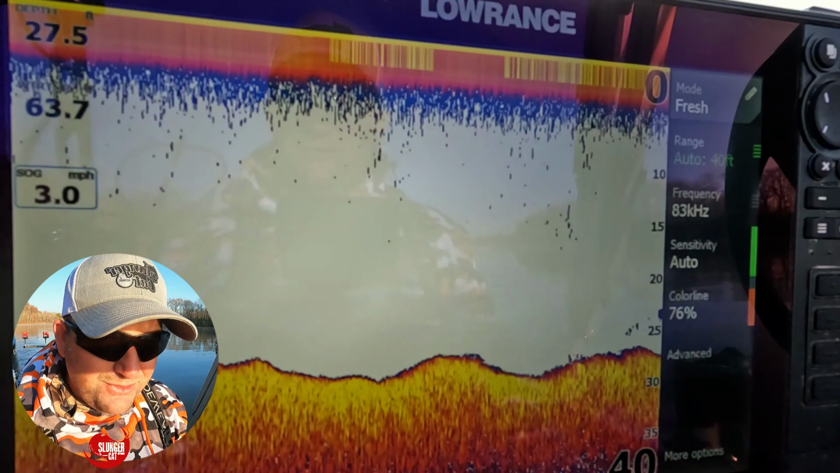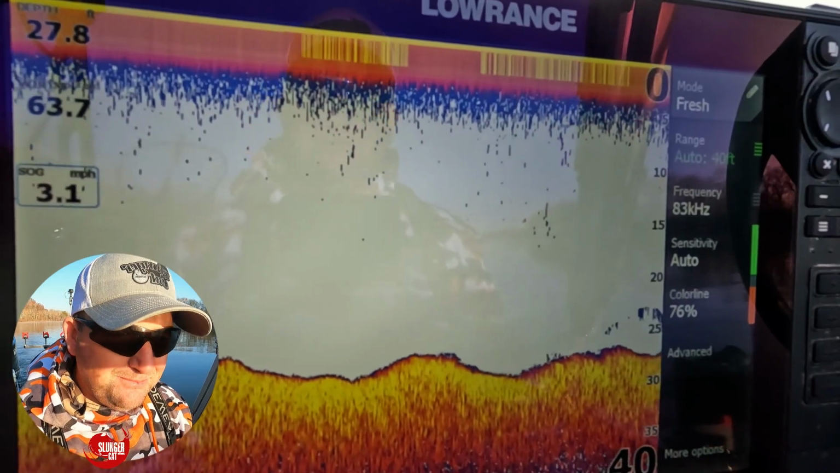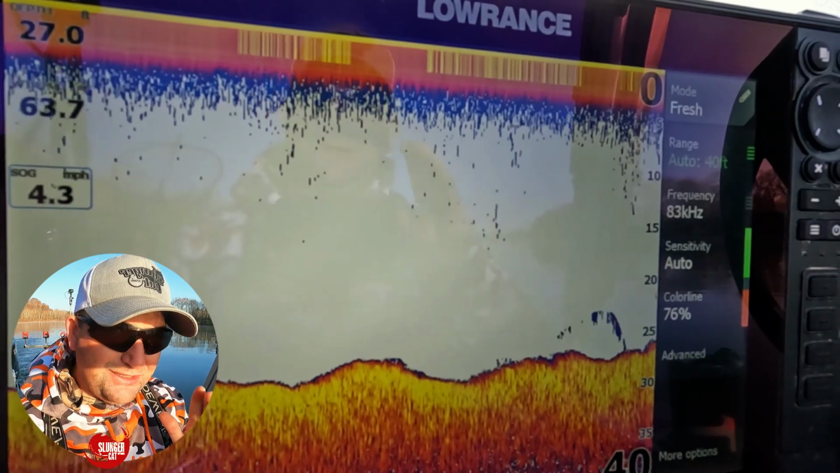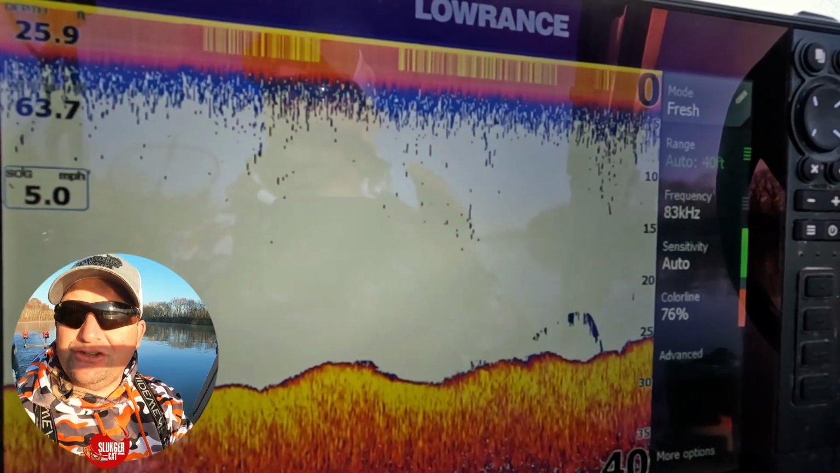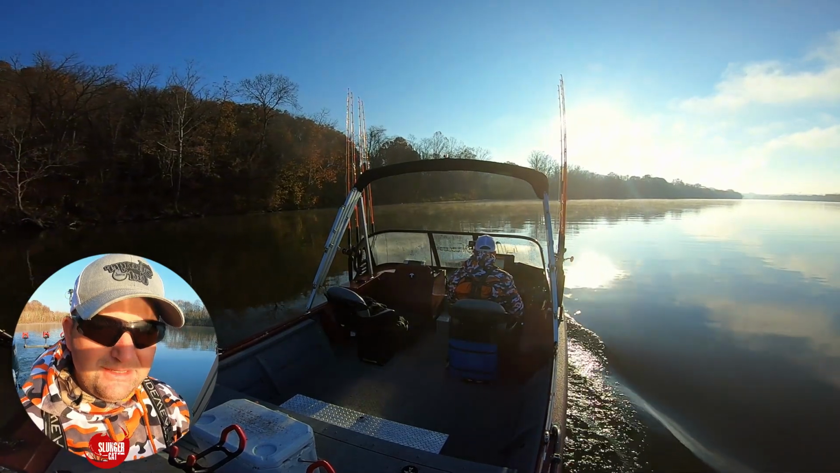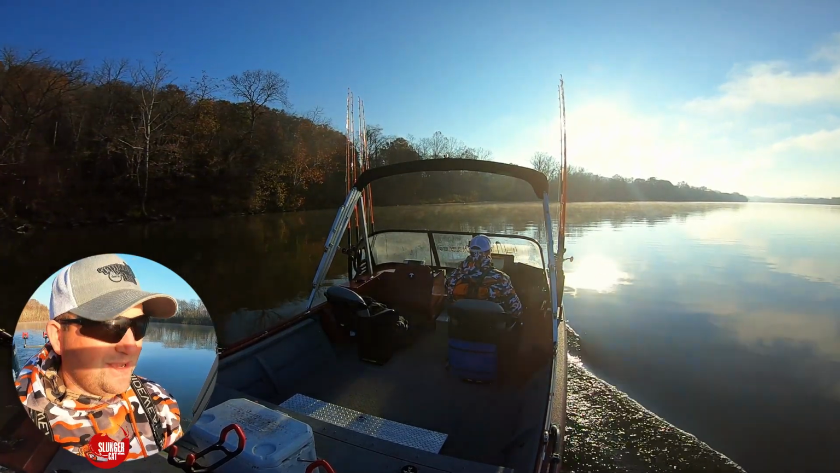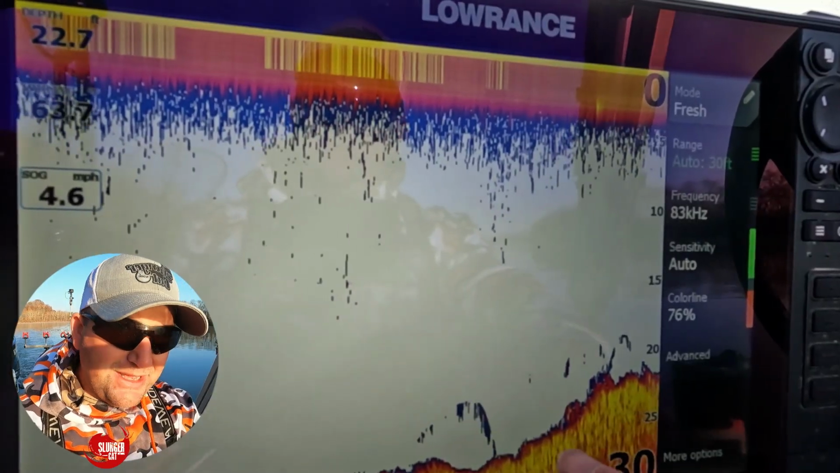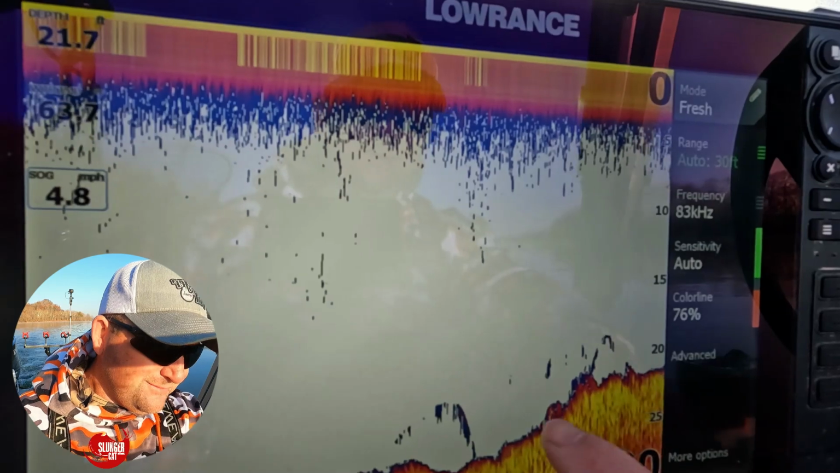Let's keep easing up through here, get my speed back up. One of the most important things is making sure that you're going in as straight of a line as you possibly can with the bank, and keep your speed between 3.5 and 4 miles an hour. We do have some fish. We got a ledge that's coming up right here.